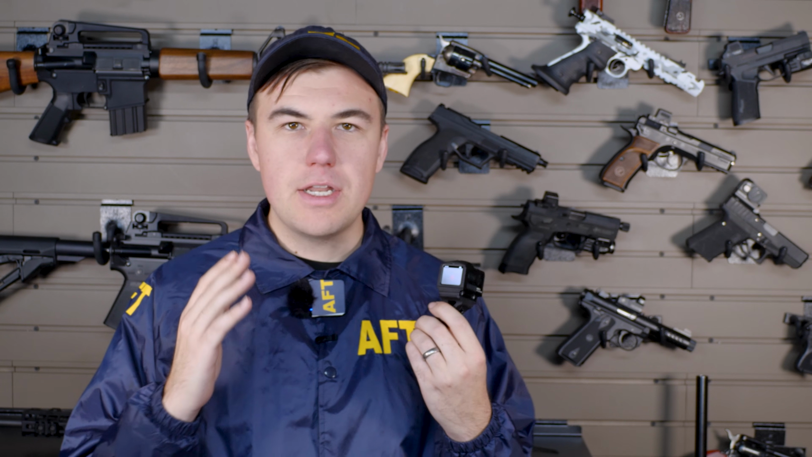The sensor resolution is 256 by 192, which is pretty outdated at this point. Like 1080p sensors are available at the high end, and 640 is really what I would consider to be the bare minimum. The main interface for this sight is the rear touchscreen.